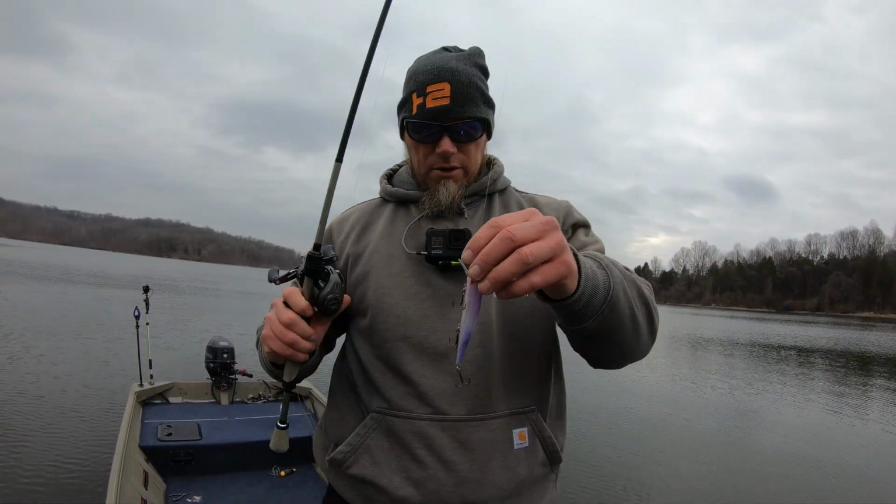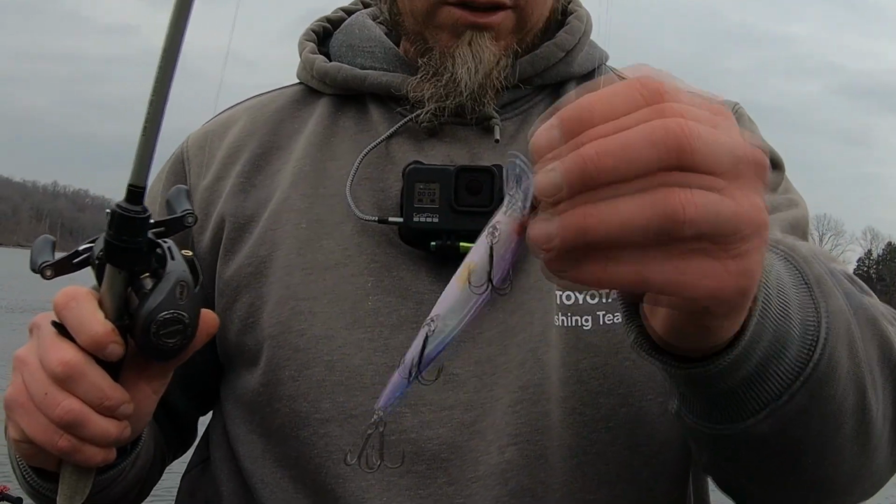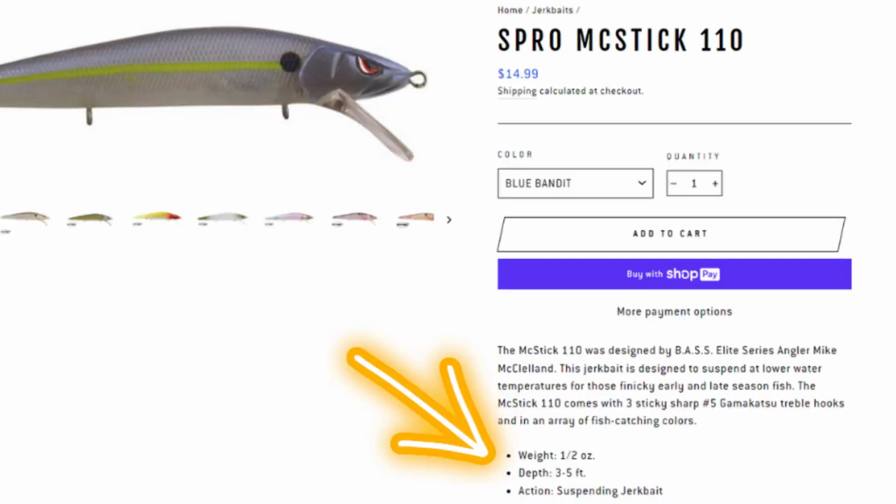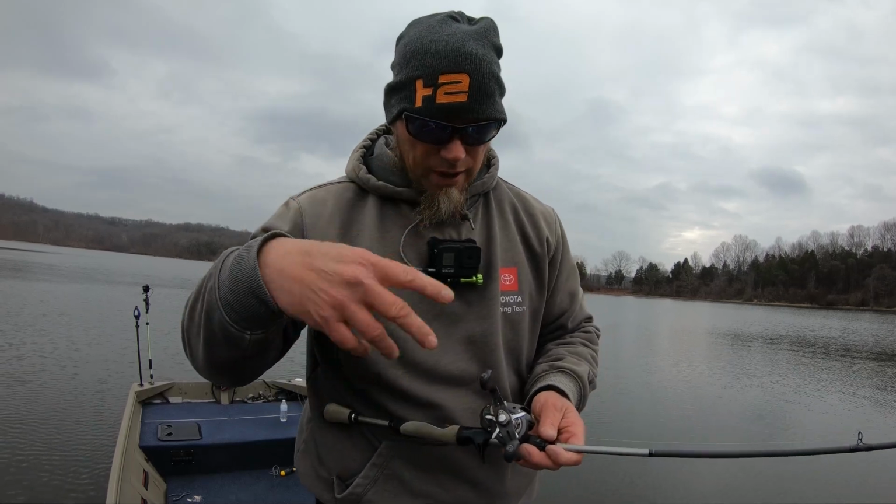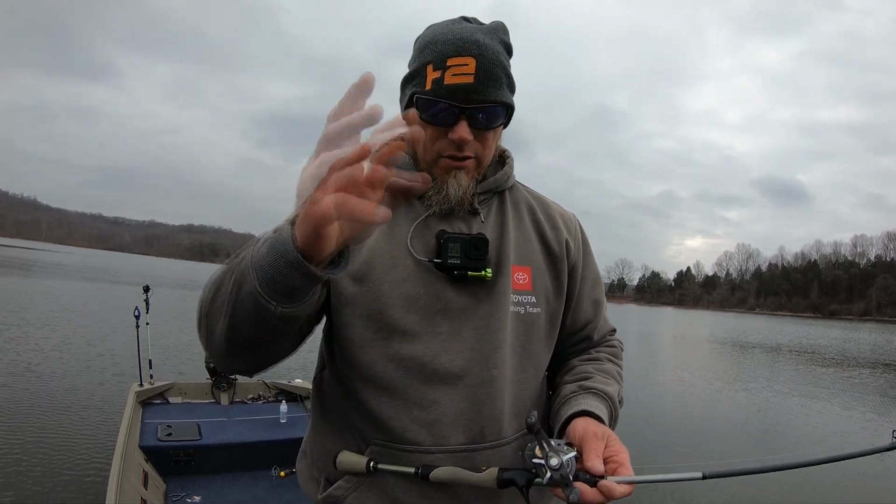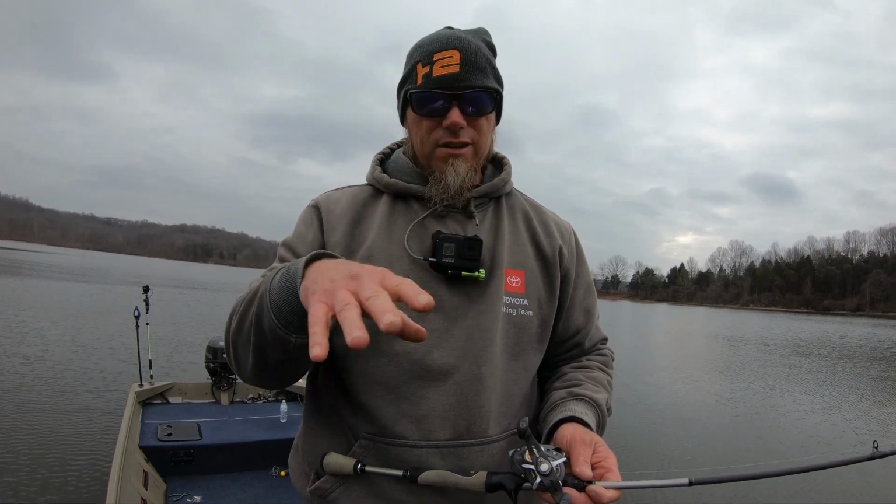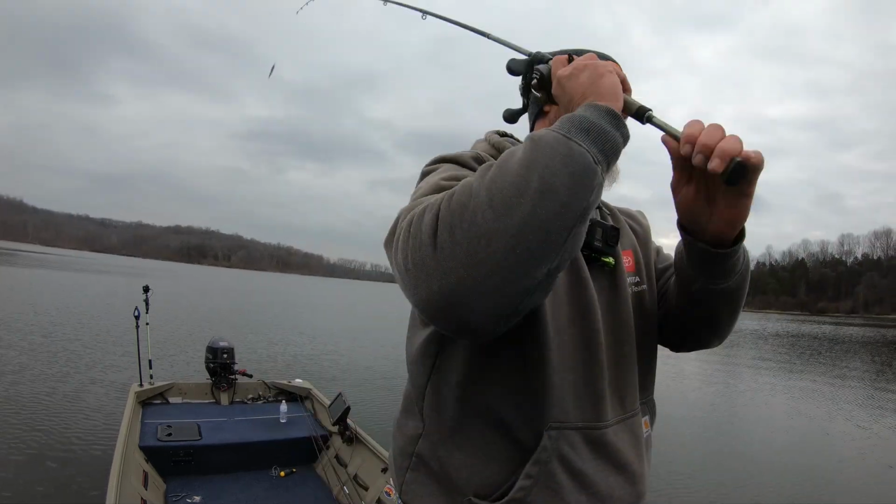All right, so the first bait we're going to start with is the Spro McStick. This is one of my favorite jerk baits. It dives a little bit deeper, but we're going to see exactly how deep this thing dives. And I'm going to try to make about a 60-foot cast. I'm going to reel down about 4 or 5 times, give it a couple jerks, and just let it sit. And try to make like 5 to 7 second pauses just to get an idea and try to keep it consistent.